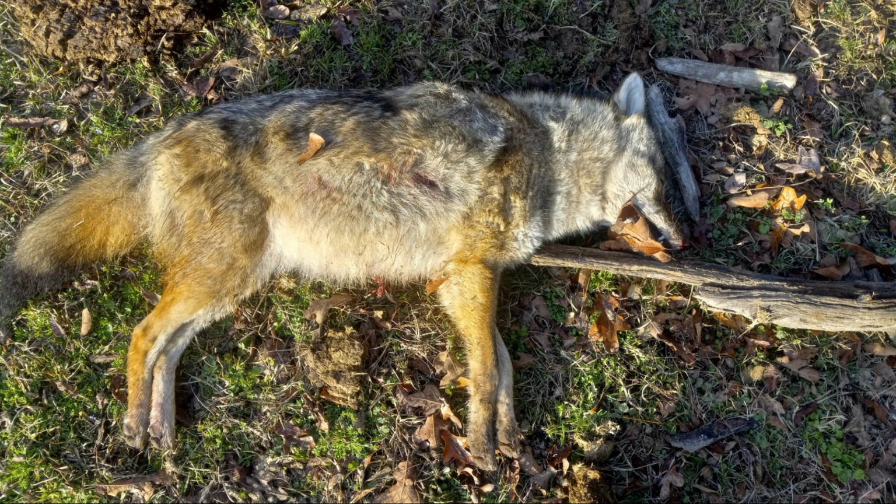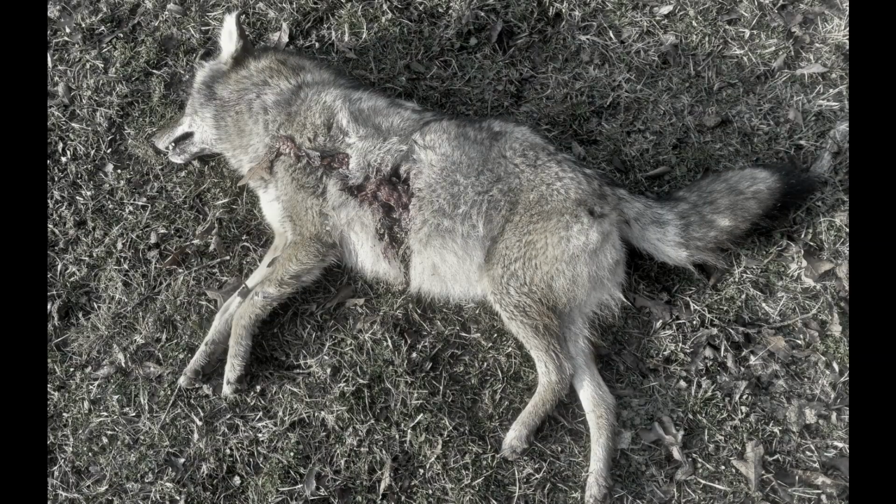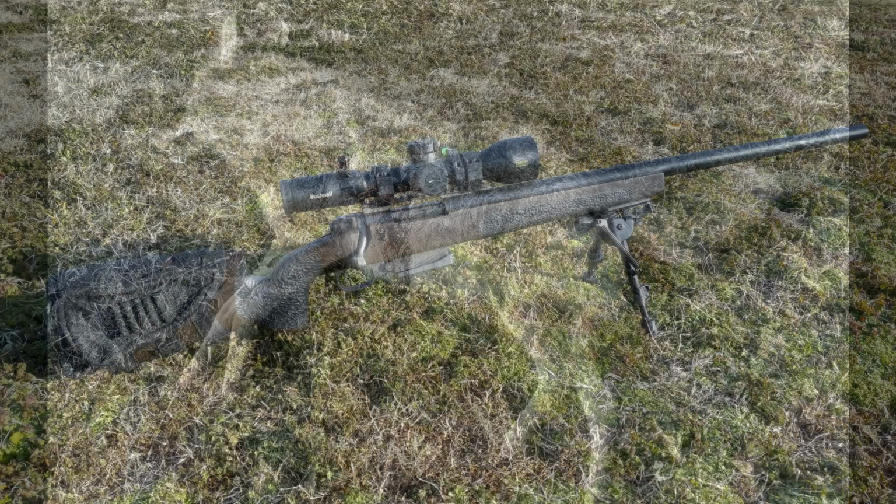She was actually kind of small, about 25 pounds or so. You'll see here in just a second where I stuck a tree stick into the entrance wound to kind of point out where it is. And I'm going to have to blur out the black and white, the exit, because it looks like the bullet came apart and actually exited in 2 separate areas, or it could have potentially been a piece of bone. I didn't spend enough time checking her out.